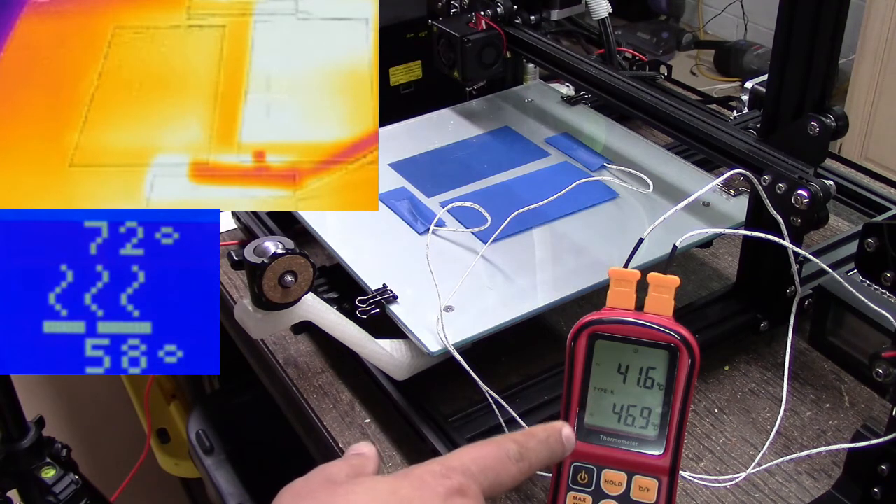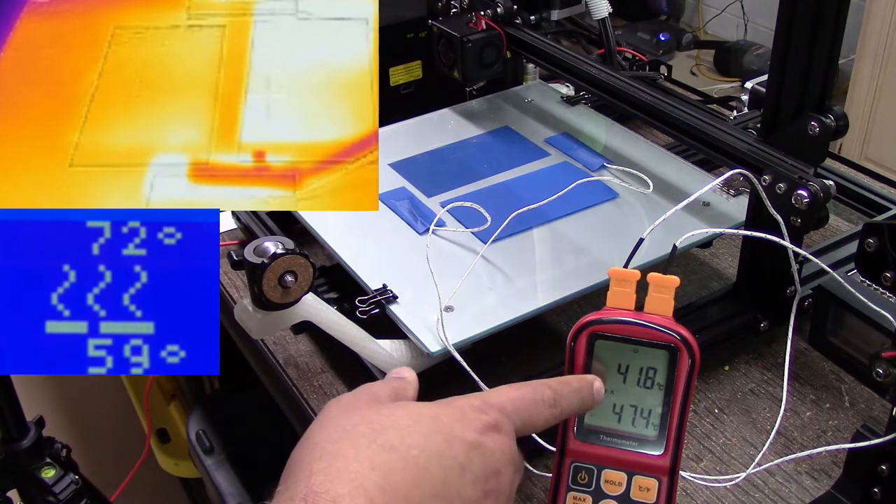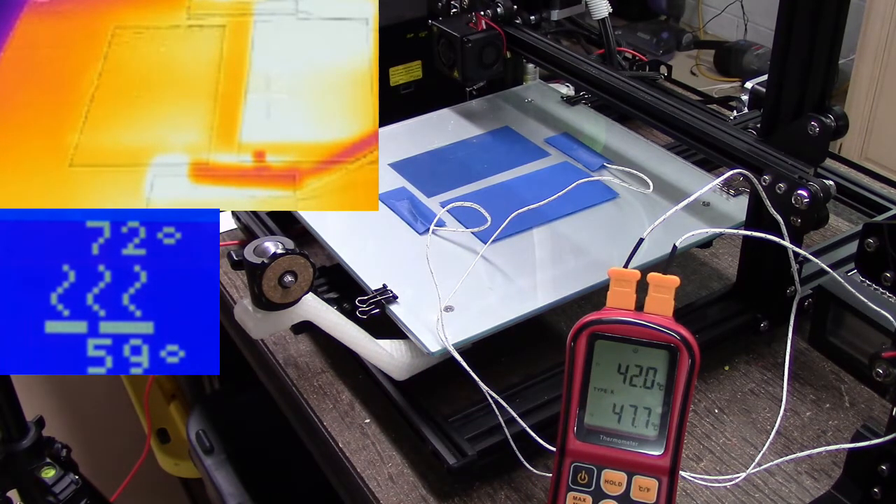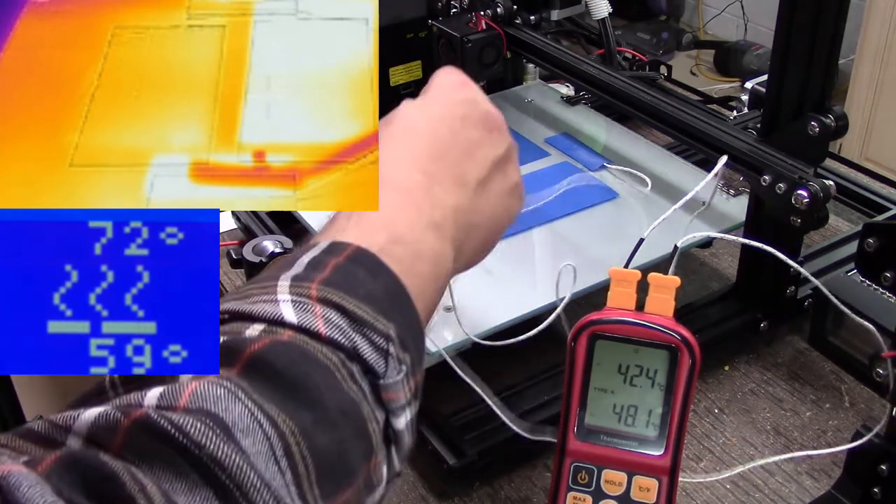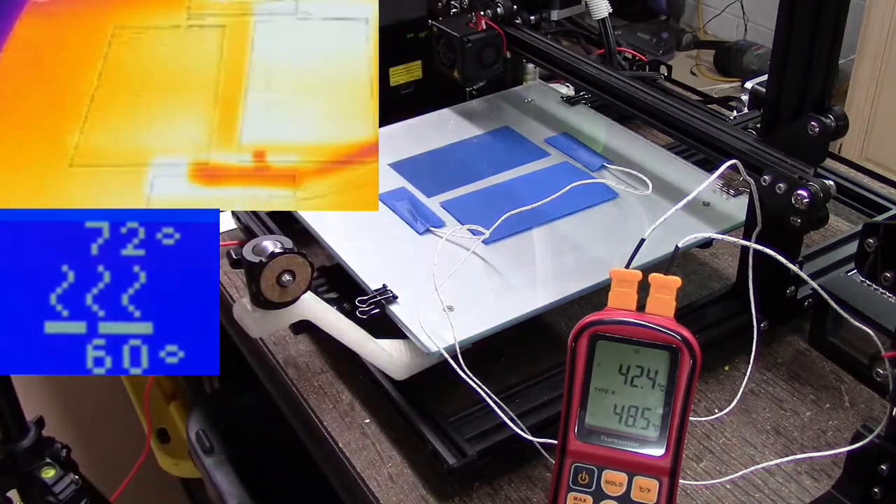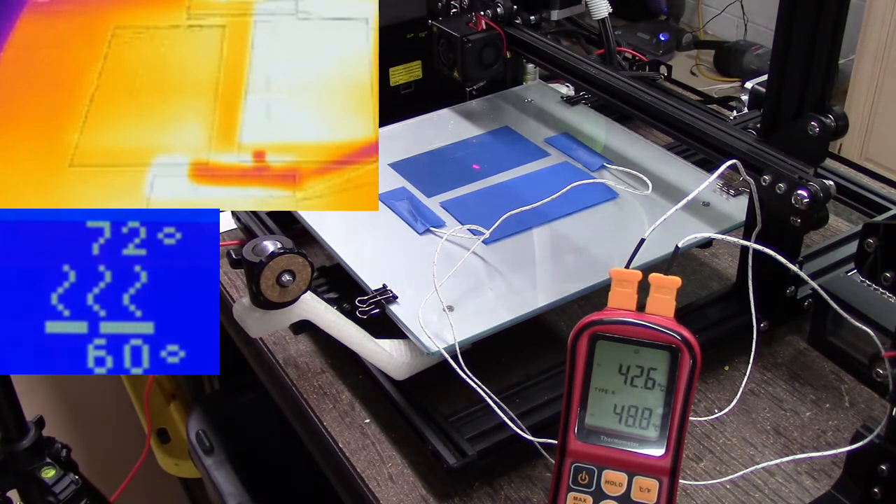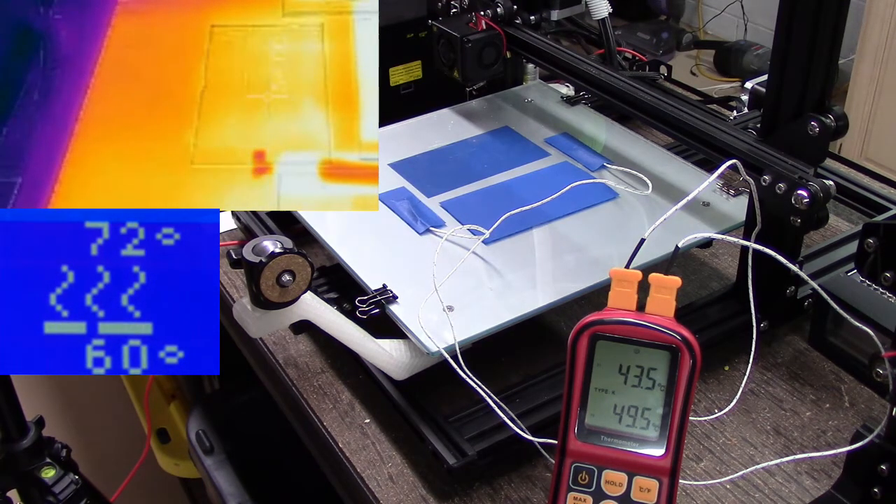Now notice here, I've got a pretty big delta built already between front and back. So the back is at 47 and the front is at 41. And you can see in the Flir, I would think that the front would actually be warmer. So make sure, yep, I'm telling the truth. Top number is, yeah, that's pressed down. So yeah, the top one is the front, bottom one's the back. That's what I thought. Let's take another reading over here off the bed itself. So again, 46.5.